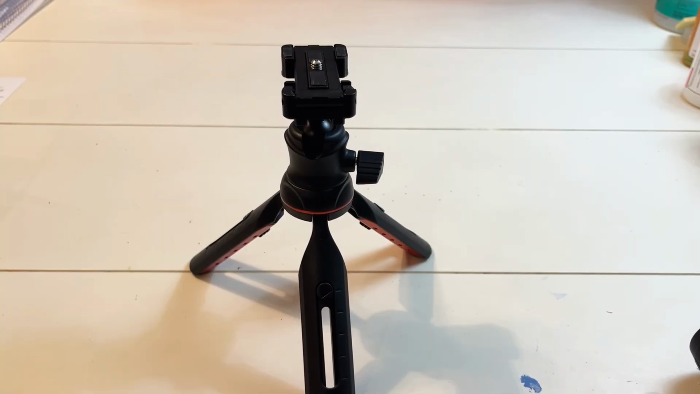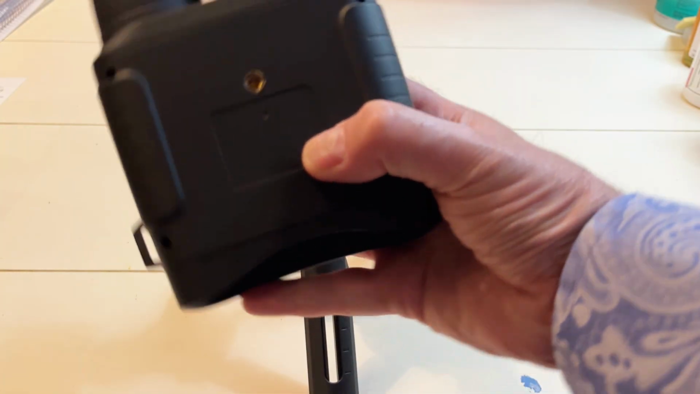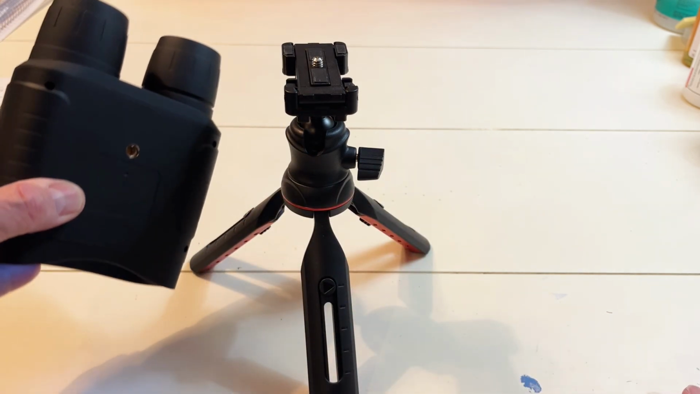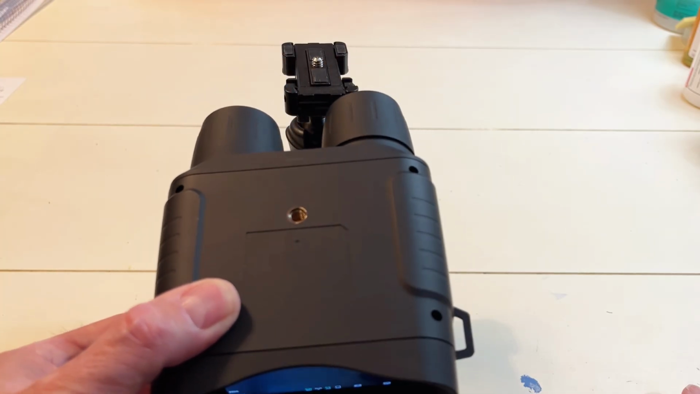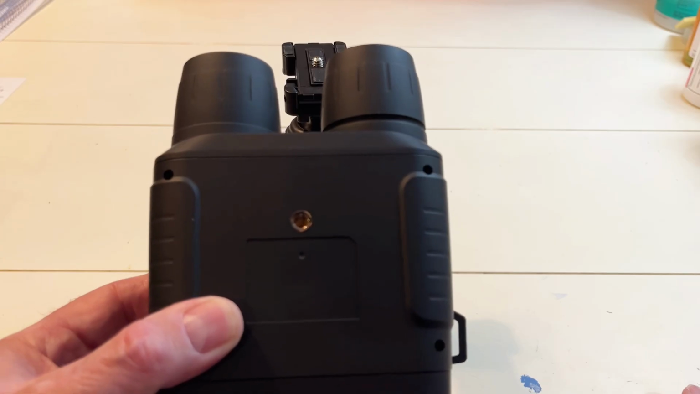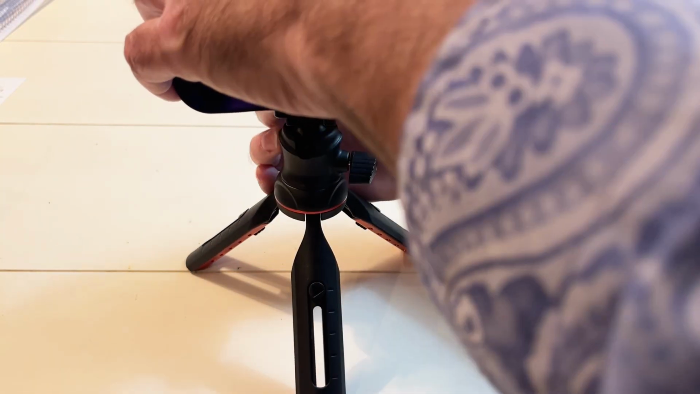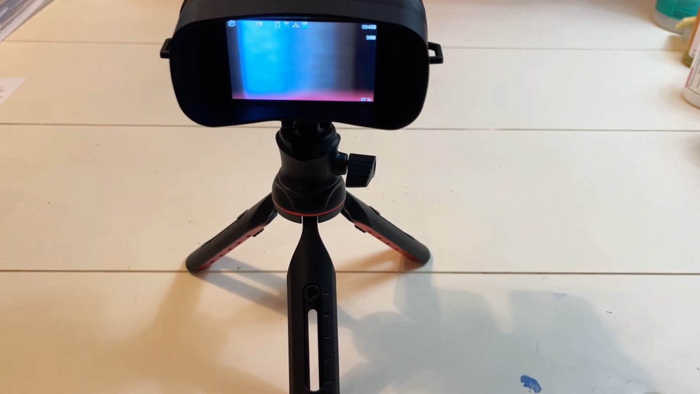This is my tabletop tripod that I use for a lot of my productions. I'm going to show you how easy it is to take this 1/4 inch female hole in the bottom. It's a threaded hole. I'm going to show you how easy it is to take the 1/4 inch female threaded hole and screw it right onto a tripod and mount it. It's just so simple. Now this one is an easy mount because it's got a screw thing in the bottom. There you go. And it is on the tripod.